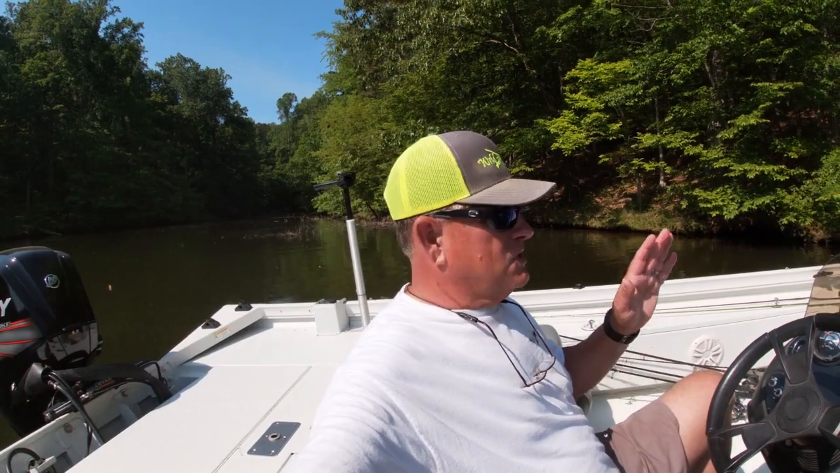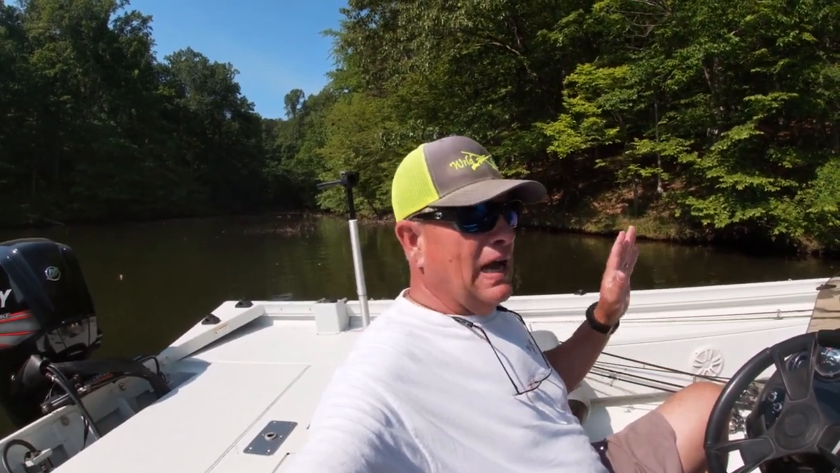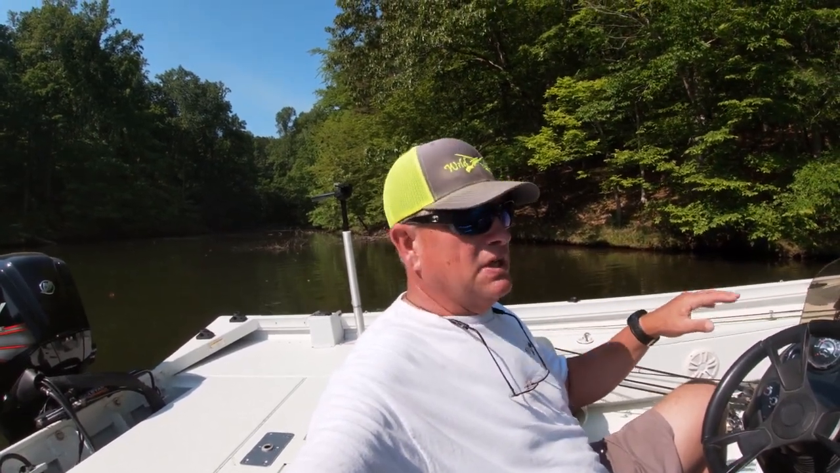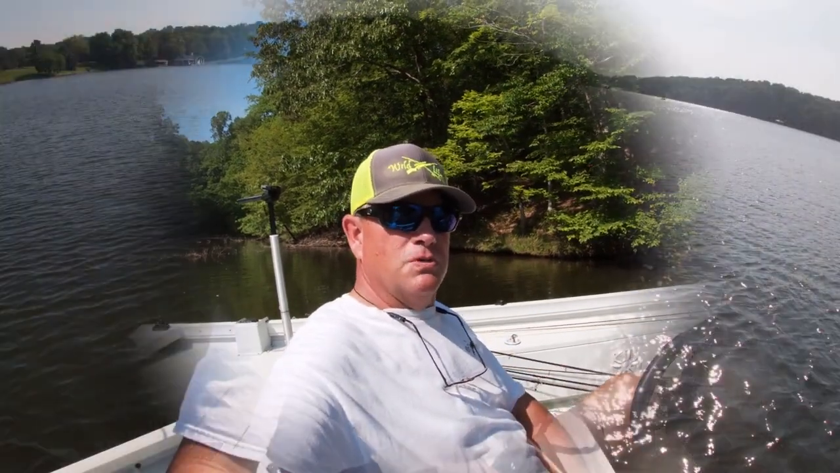Same thing with crappie fishing. The way I've got my rod holders presented, I could pull lures, I could drop lures and push lures out the front, I could vertical jig multiple lures, or I can just single pole live scope. So as a rule of thumb, as a fisherman, be versatile when you go out on the water, and you will be a more successful fisherman.